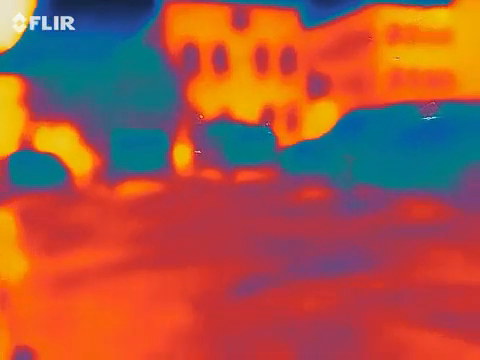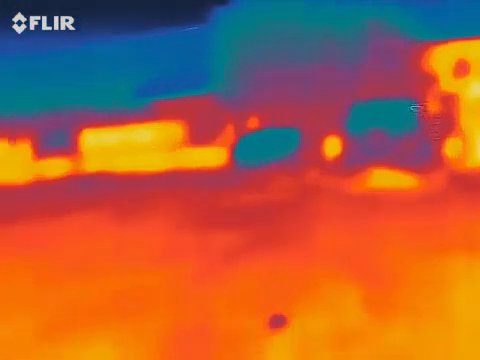I don't see any moving blue blobs anywhere. Anybody in this thing is going crazy.